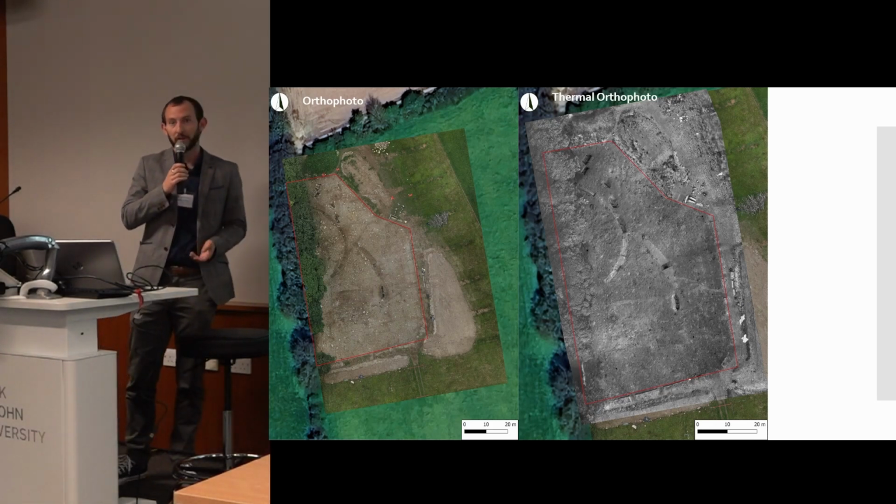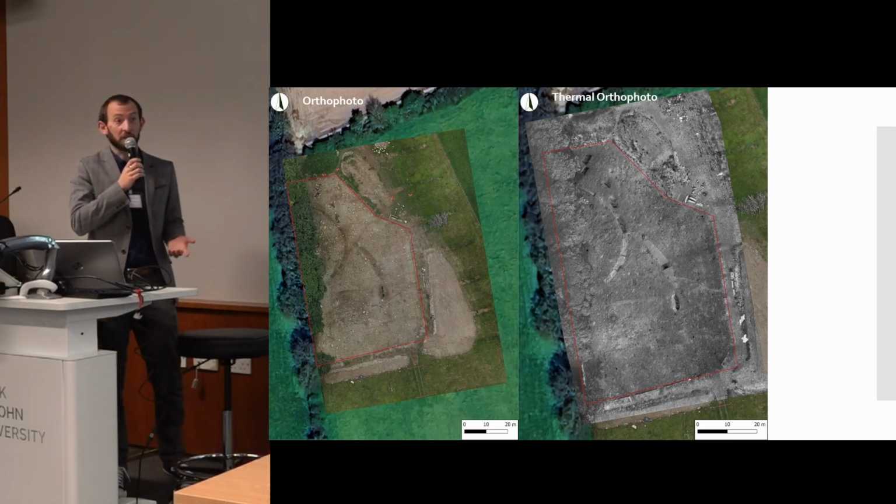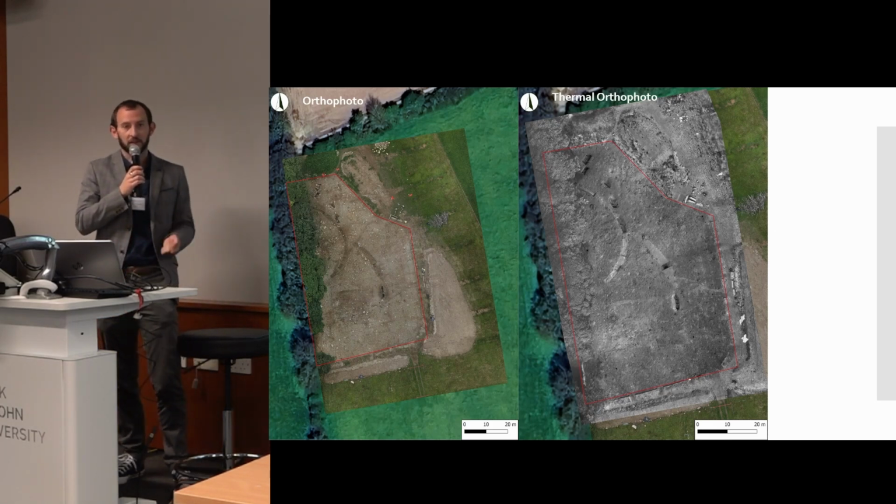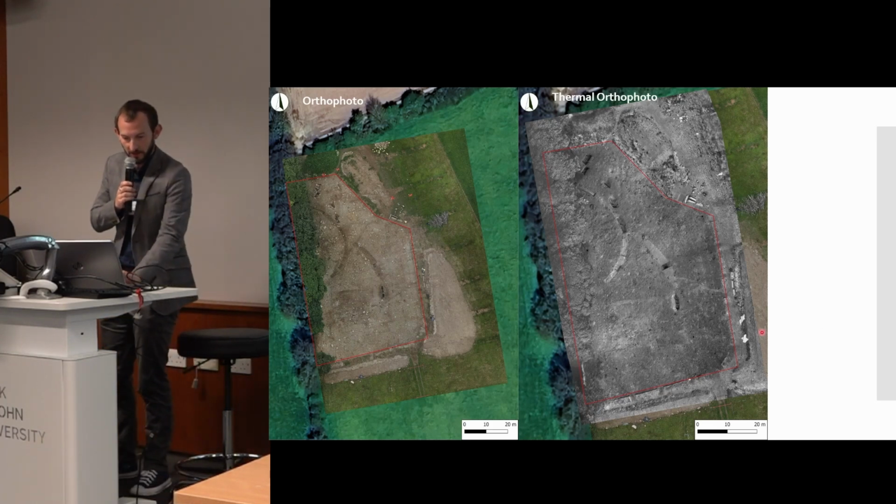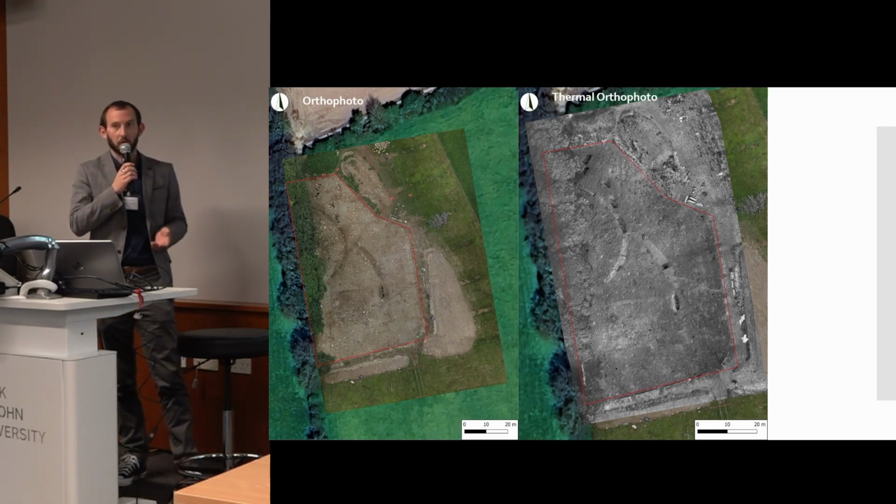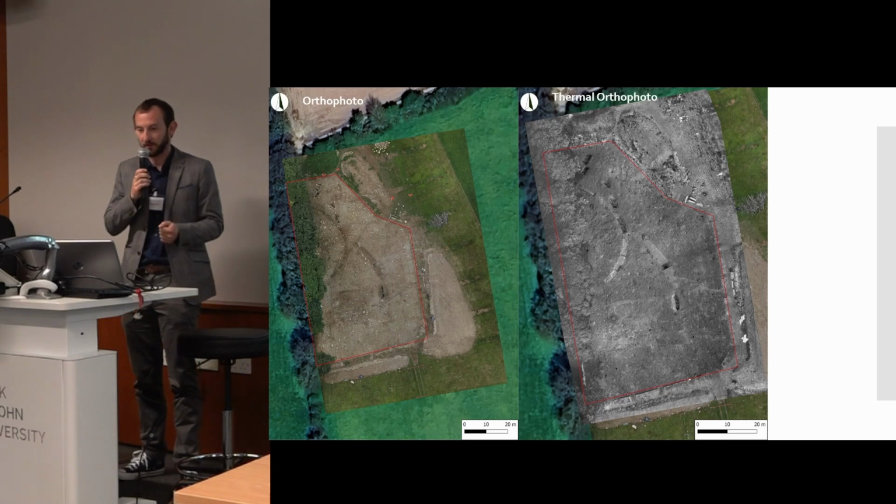A more thorough application of this presented itself at another enclosure site in Limerick. This was identified in geophysics and archaeological testing, test trenching, and some human remains were identified at the site in this area here. Works were halted until full excavation began. We were carrying out orthophoto surveys at the site, and it afforded the opportunity to again acquire some thermal data and see what was visible in this regard.